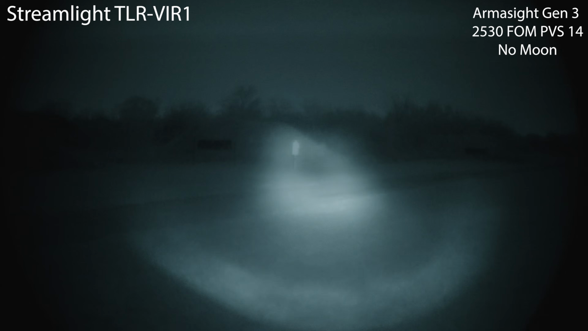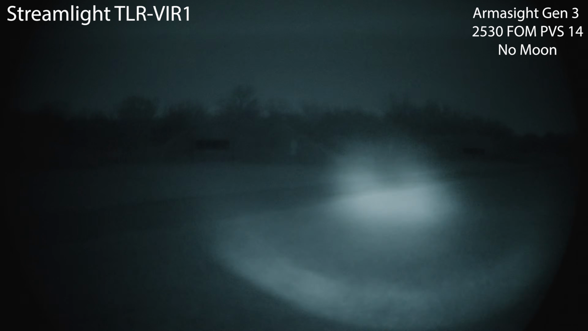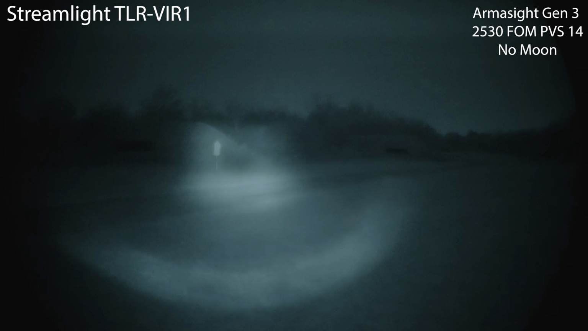50-yard target. This does not have a reflector. It's basically a little LED. I expected it to be on par with the PVS-14 Illuminator. And for reference, here is what the PVS-14 Illuminator does. Not a whole lot. So I stand corrected. It is more useful than that.